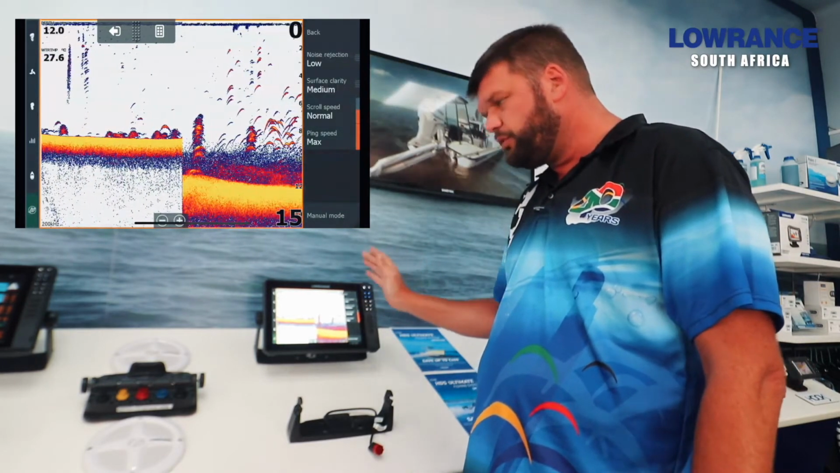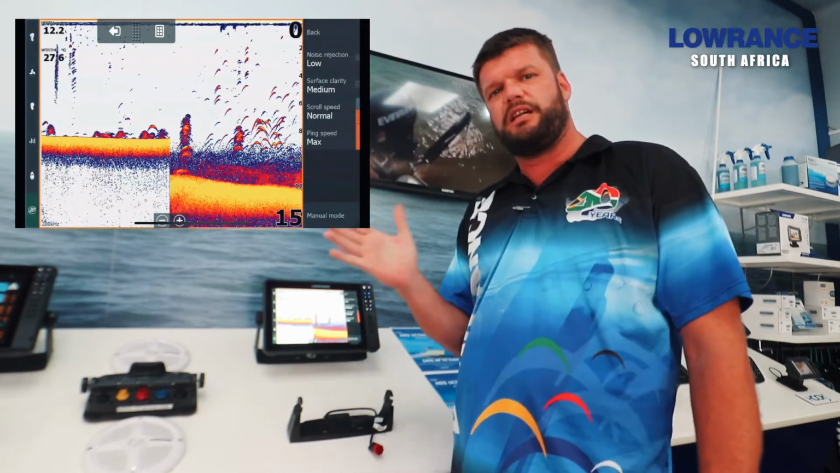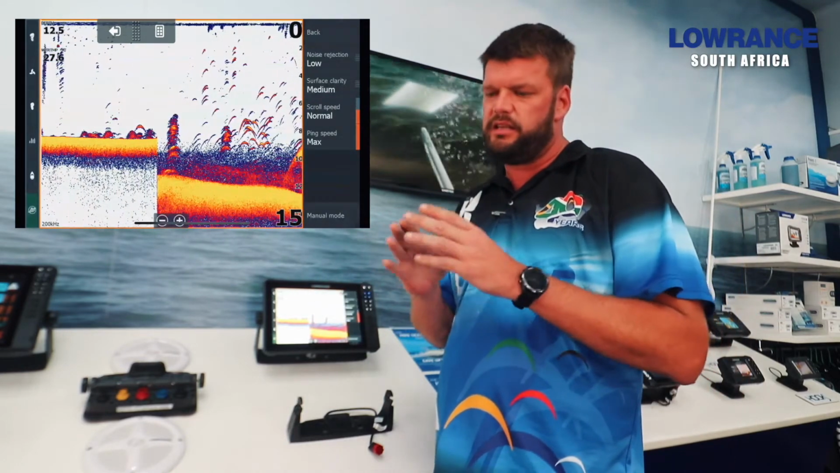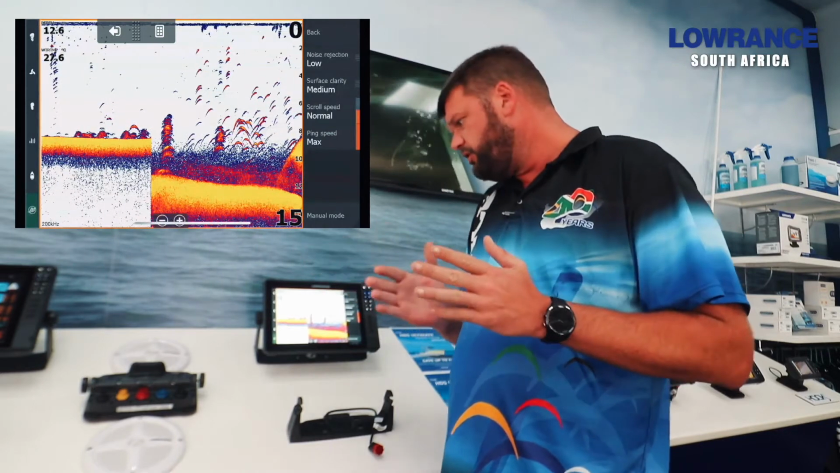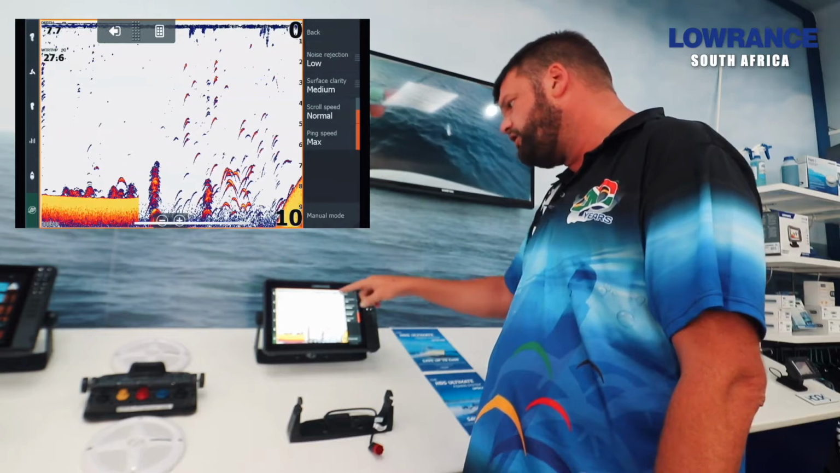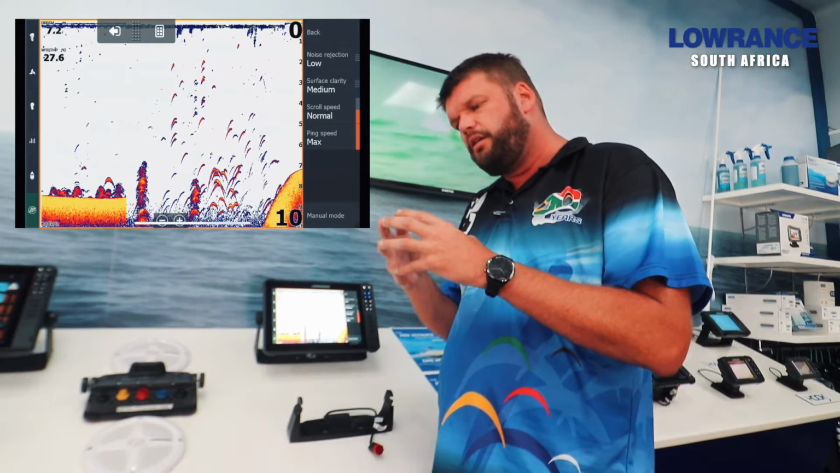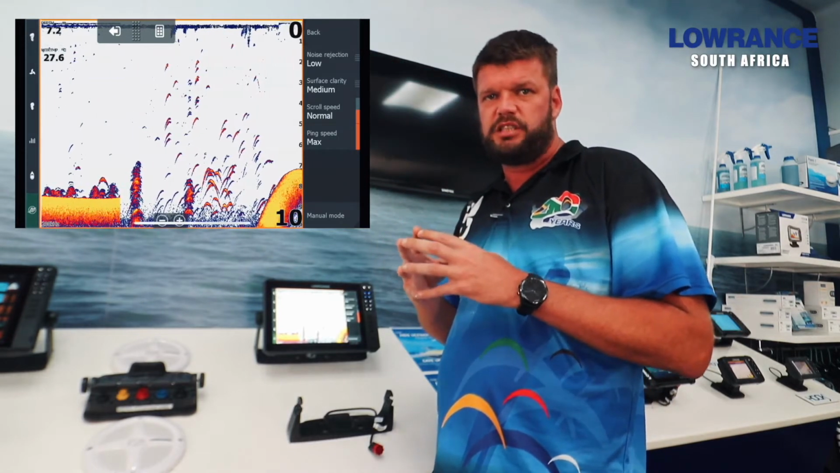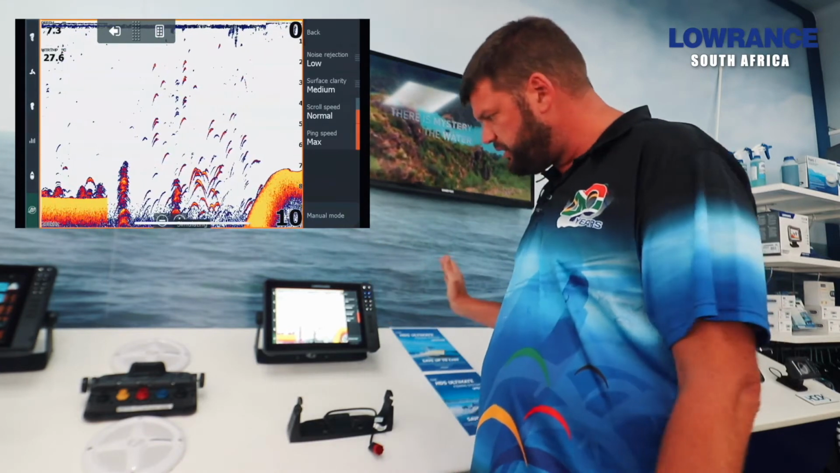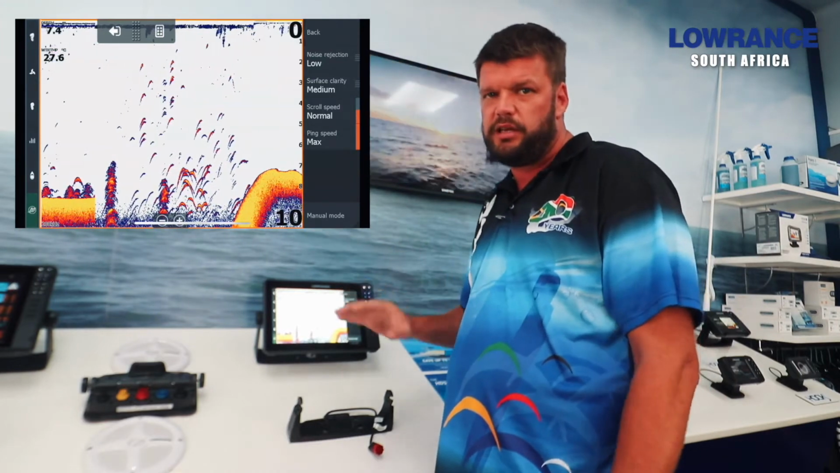Scroll speed we leave on normal. If you're trawling a bit faster and you want to increase the scroll speed to catch up with the speed that you're traveling, you can do that. Just be aware that it then stretches the fish targets on the screen, so you won't be seeing a nice full arch. You'll be seeing a long line running on the screen instead of the arch, because now we're taking the processing power from the sonar and we're just speeding it up, so whatever you're getting is just being stretched out. So for general fishing, just leave the scroll speed on normal and then you won't have any issues.